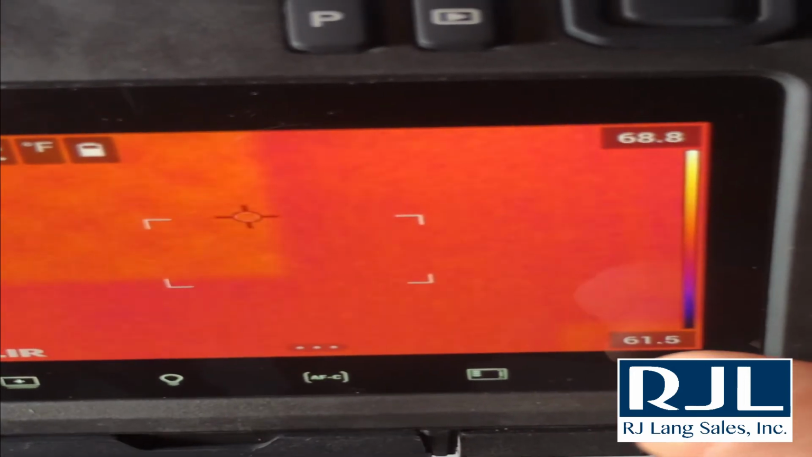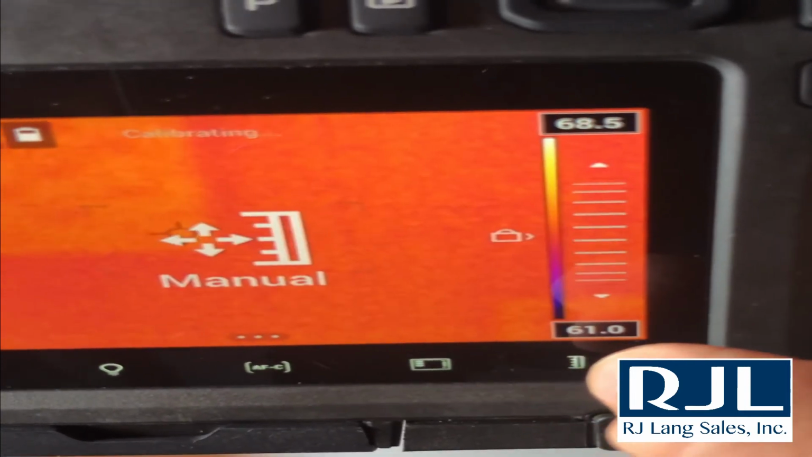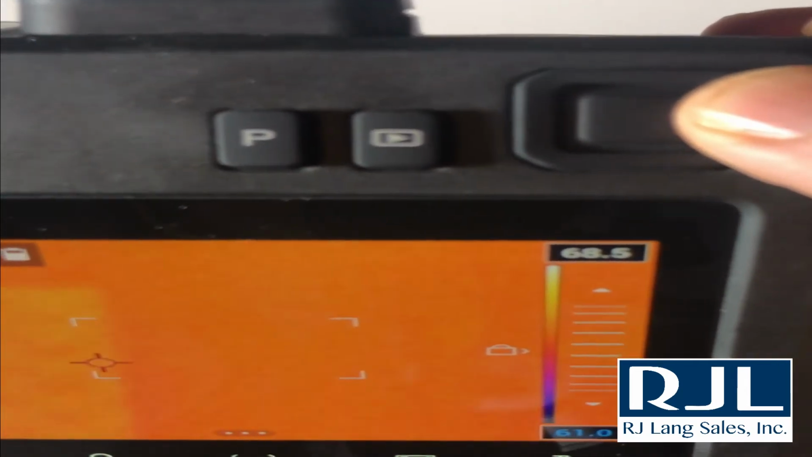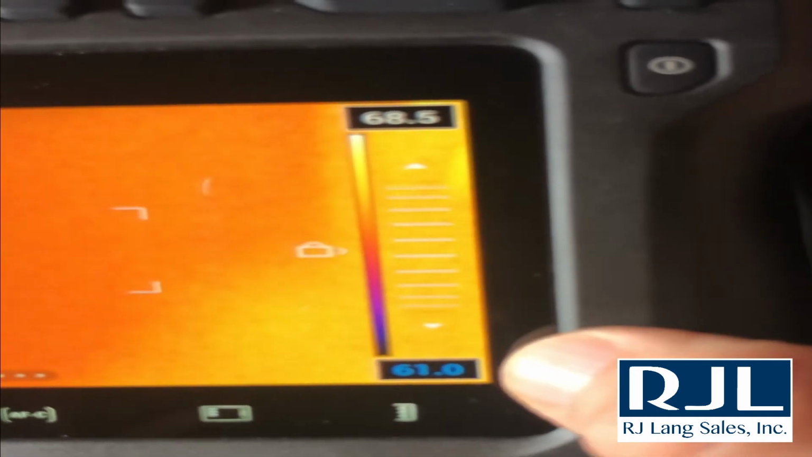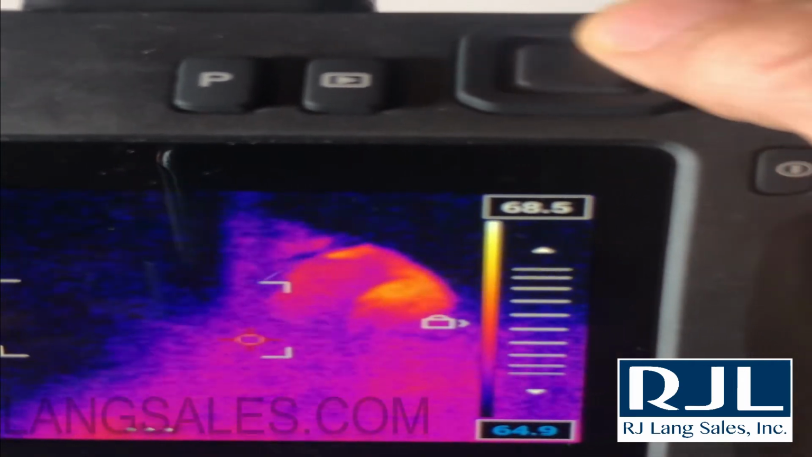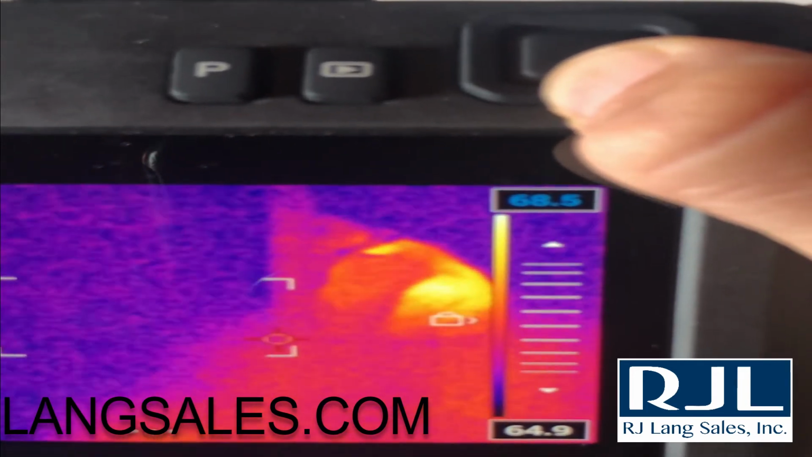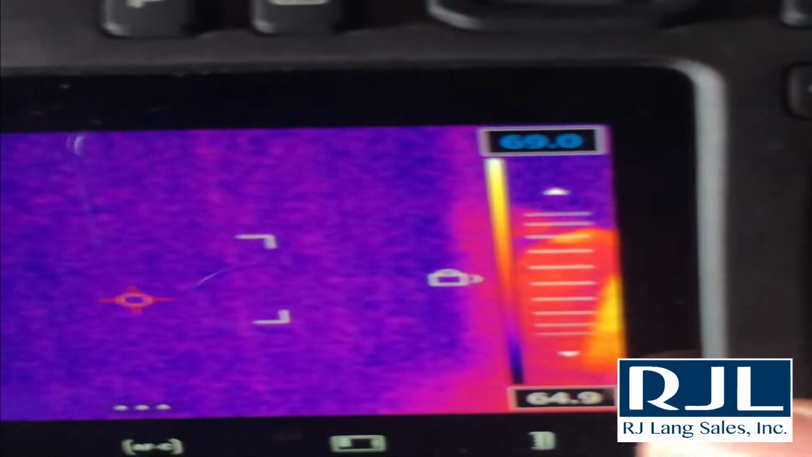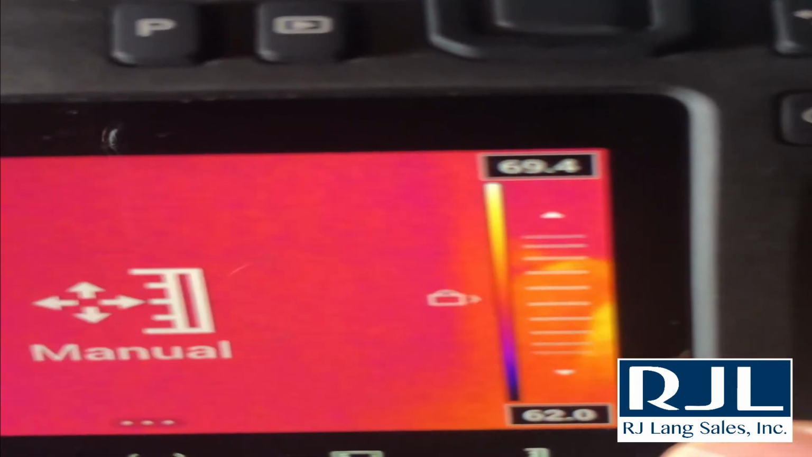If you wanted to change into manual temperature mode to change our level and span, you can click right down here and go into manual. To highlight the bottom temperature, press right on the directional pad. Now you'll notice that that is in blue. Now we can change that. If you wanted to change the top, click right, and now you can change the top. If you get these temperatures too far out of whack, just go back, hit automatic, and now you're back into it. You can start over.